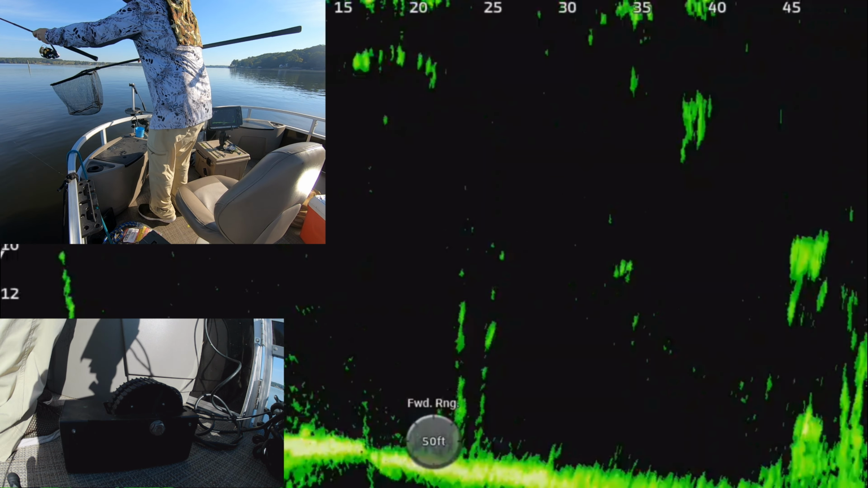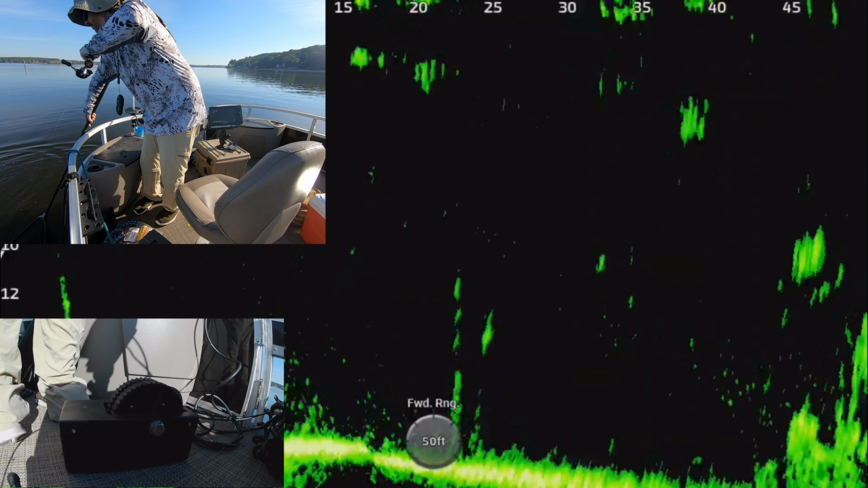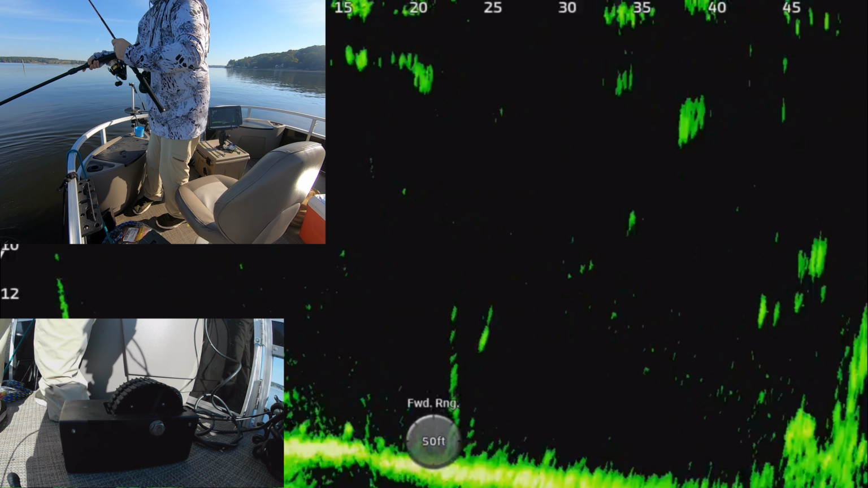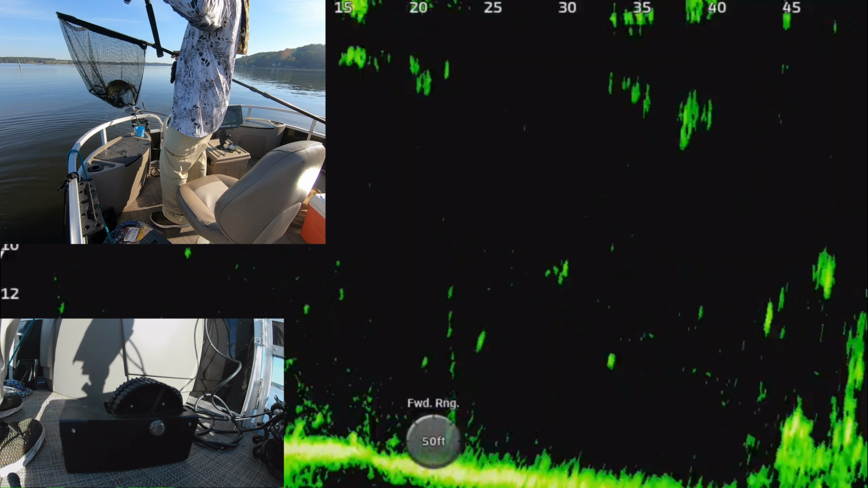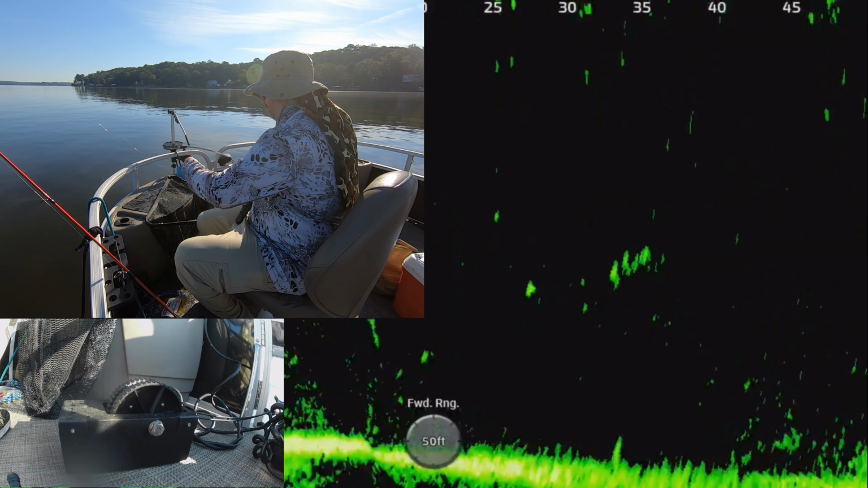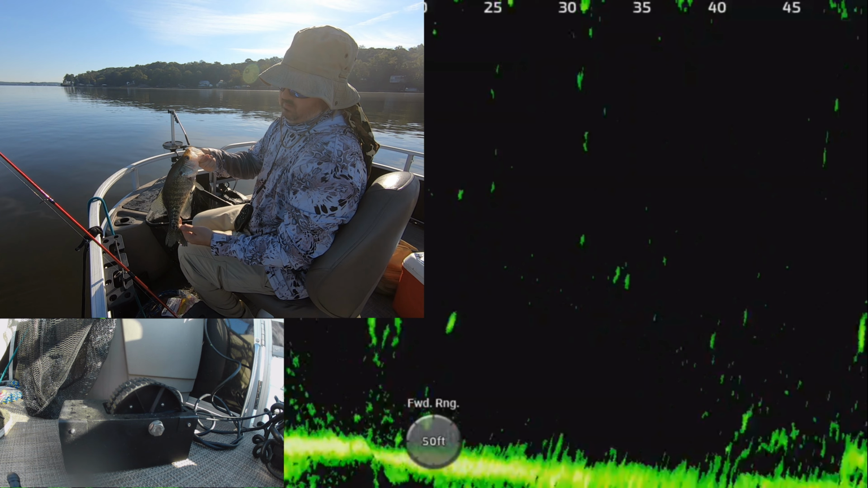So you have a very limited amount of time to try and get your lure to them. And if you miss that, you just keep going. I don't really try and chase fish much unless it's a monster that I want to see how big it is, because they just move so much.